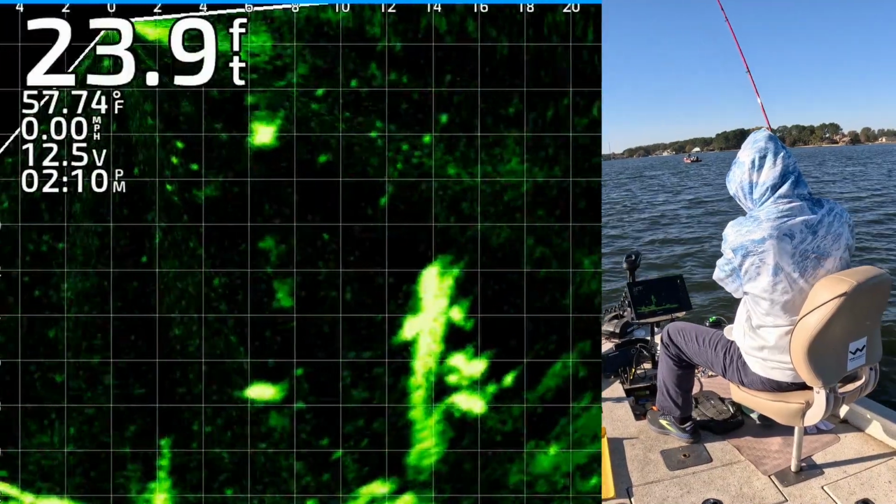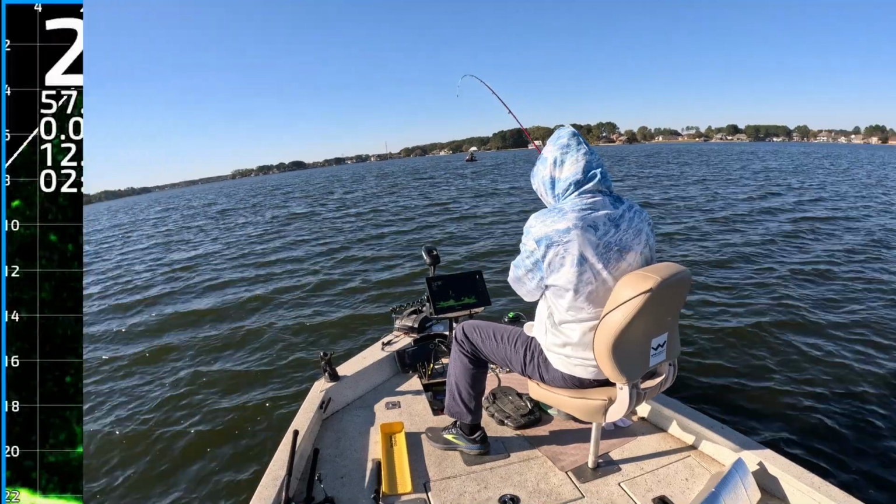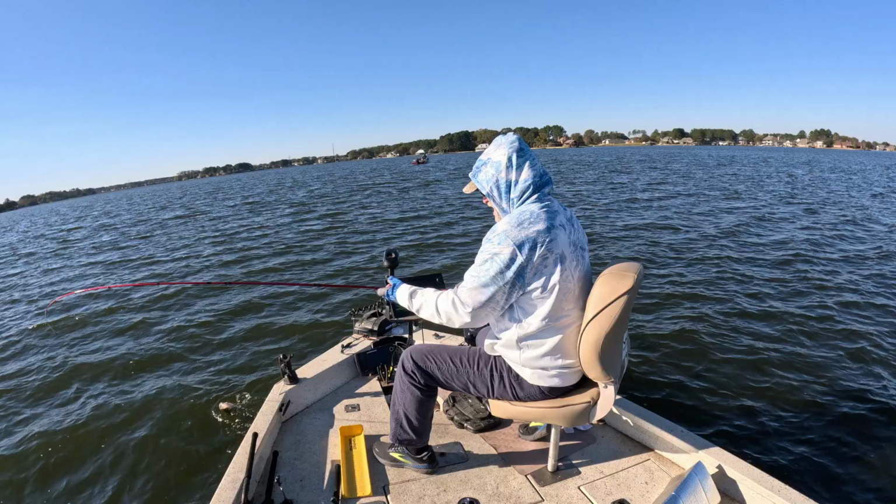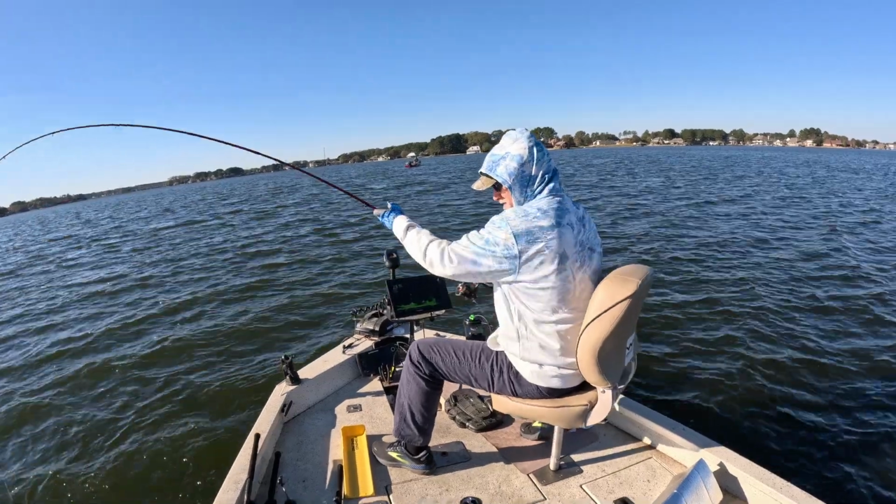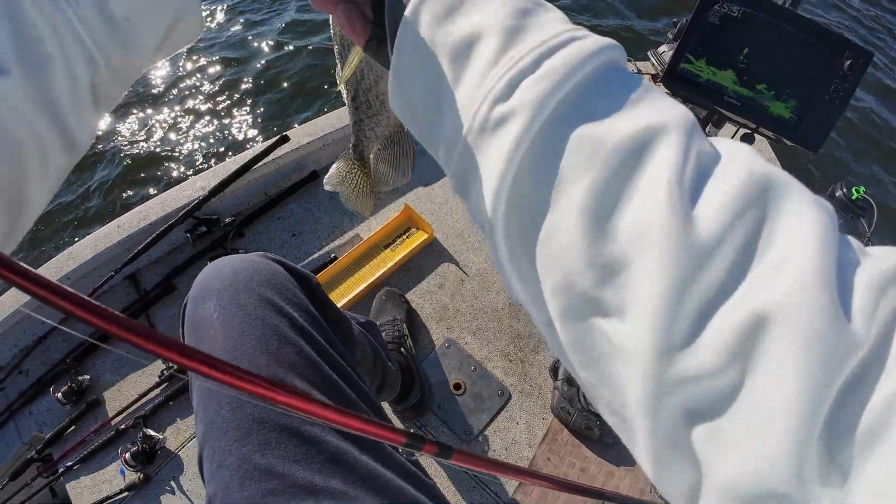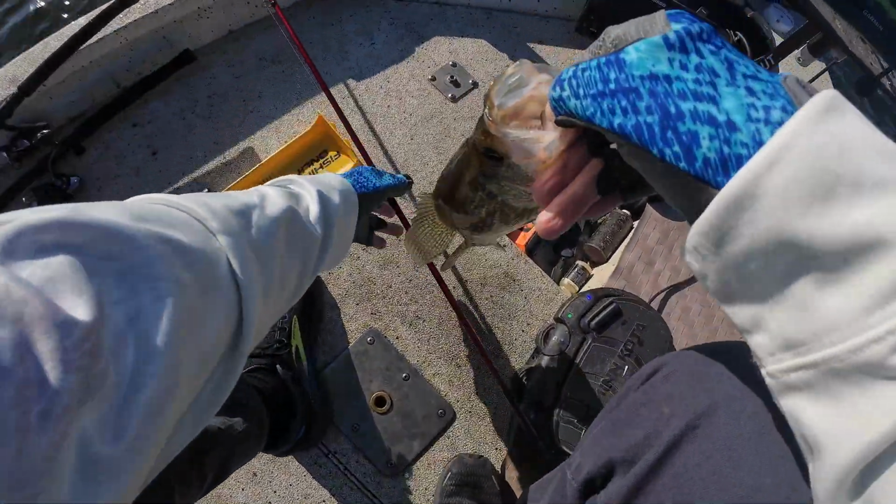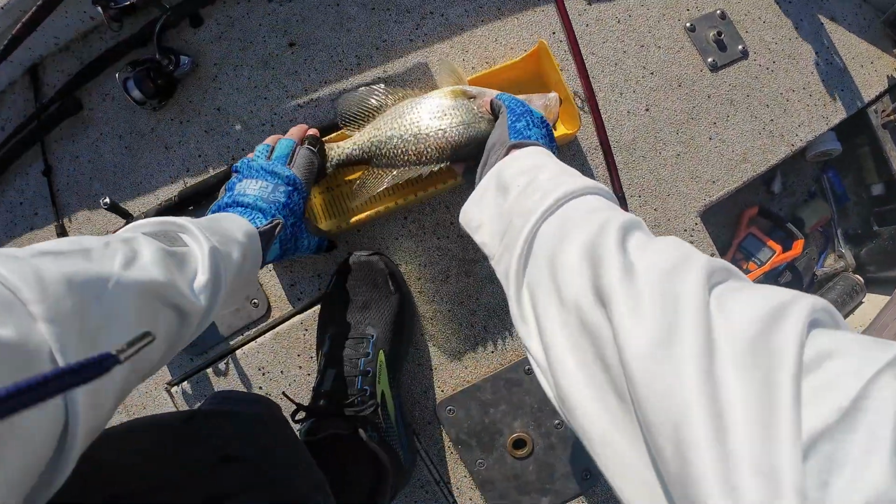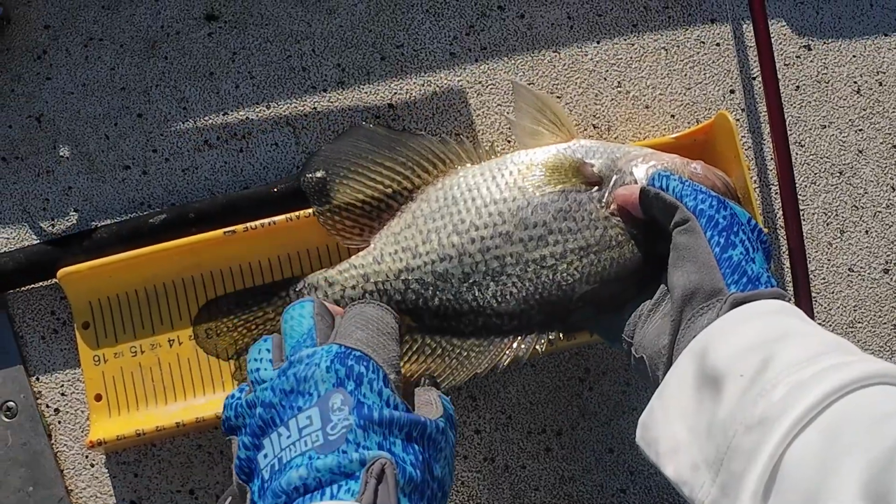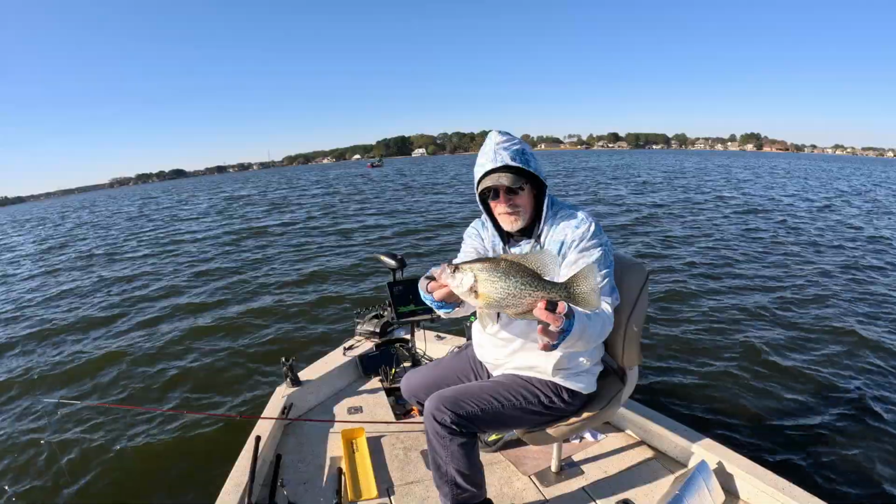Got him. That sucker chased it down. Good Lord, he wanted it. All right. Goodness gracious. Get up here, dude. 13.5 inch black crappie. 13.5. Yes.